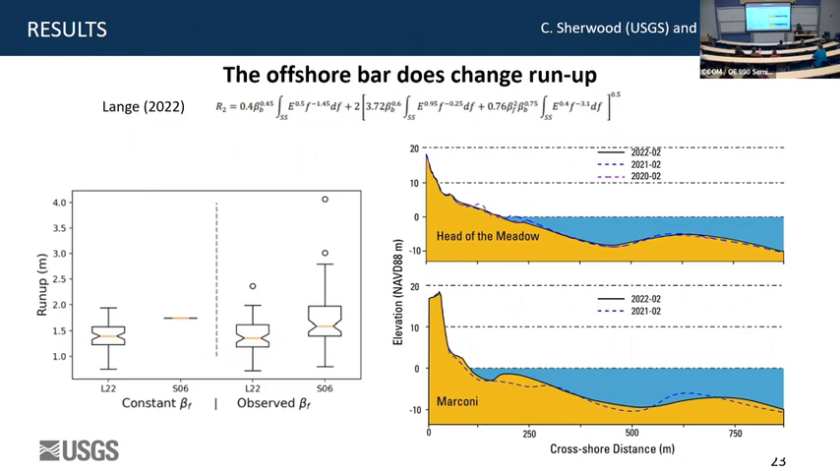So what my PI wants to test is basically, does that offshore bar change run-up? So this is just a run-up equation from 2022. And you don't need to know all the variables other than the fact that this one does account for this offshore bar slope. When you use Stockdon's equation, 2016, I think, which is what the total water level viewer uses, it does not account for any beach slope at all. So if you do run-up with a constant beach slope, you're going to get a run-up of here. When you add that beach slope, that run-up is a lot lower, statistically significantly lower.